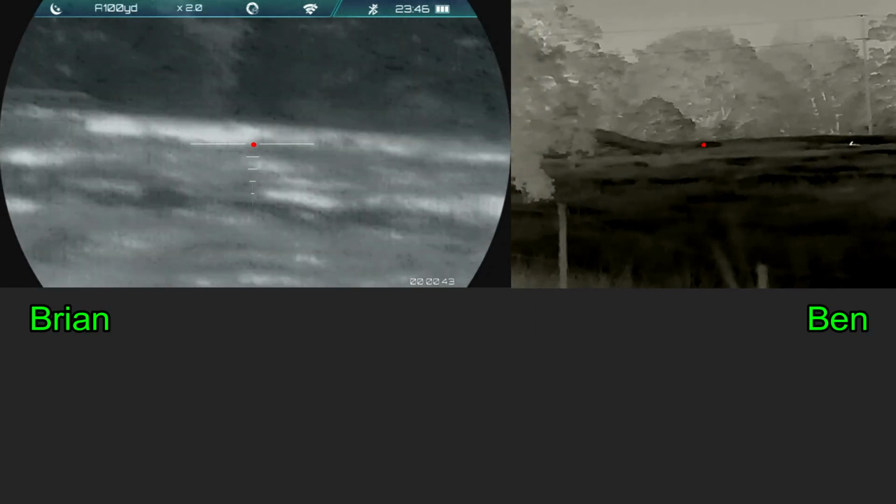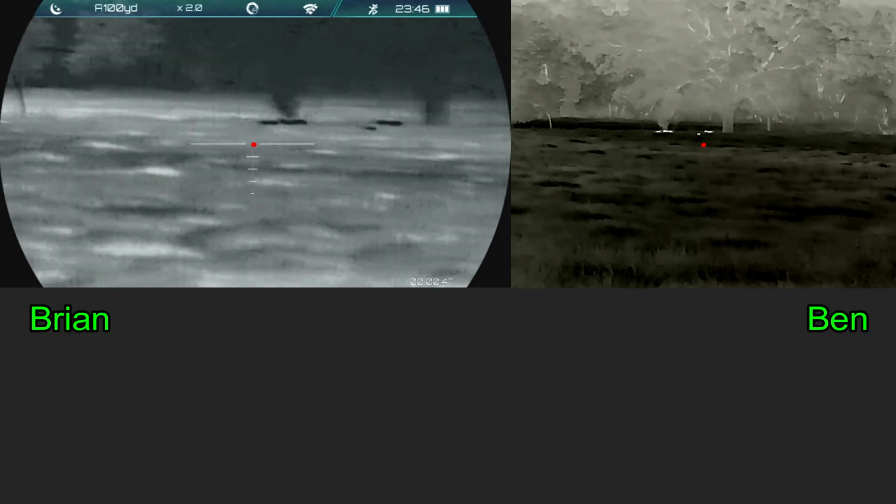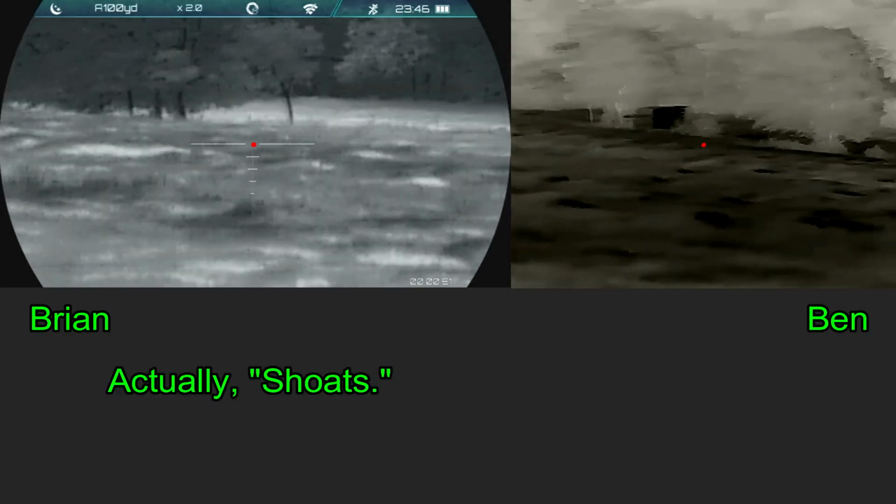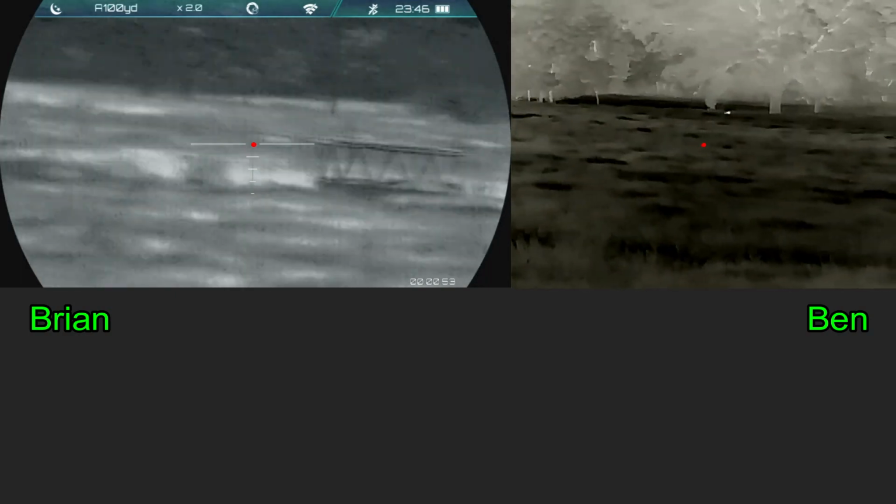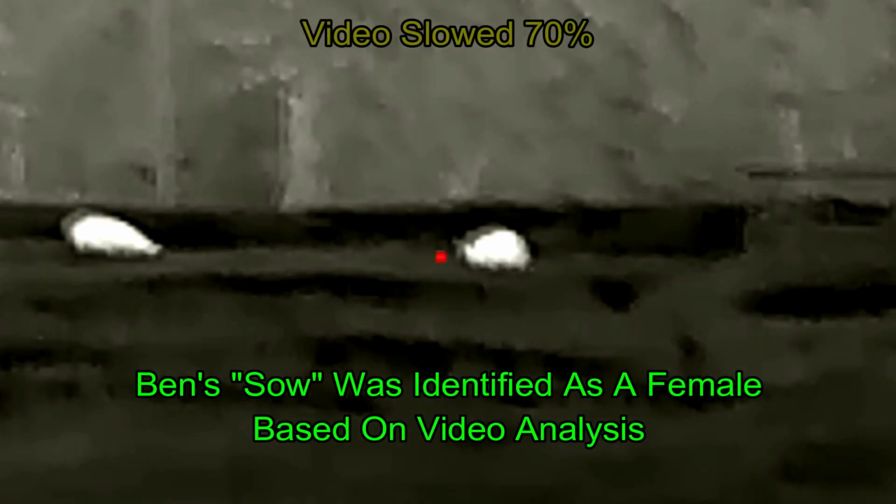I missed the follow-up on Ben's boar. I did not expect to be shooting at Ben's pig, and so my snapshot was low. Got piglets in the distance. Let's see if they appear for us. The shoats followed Ben's sow off there behind the dam.